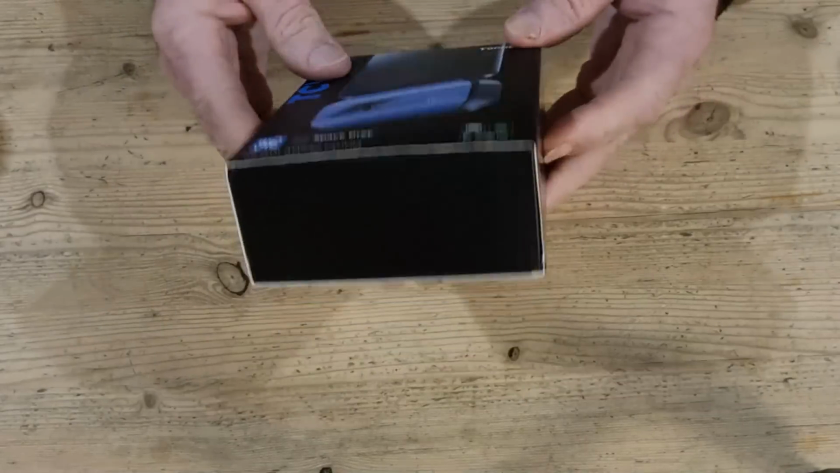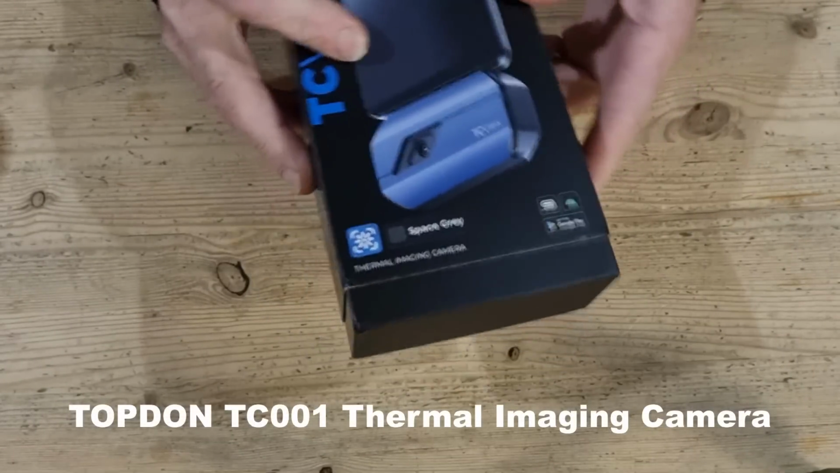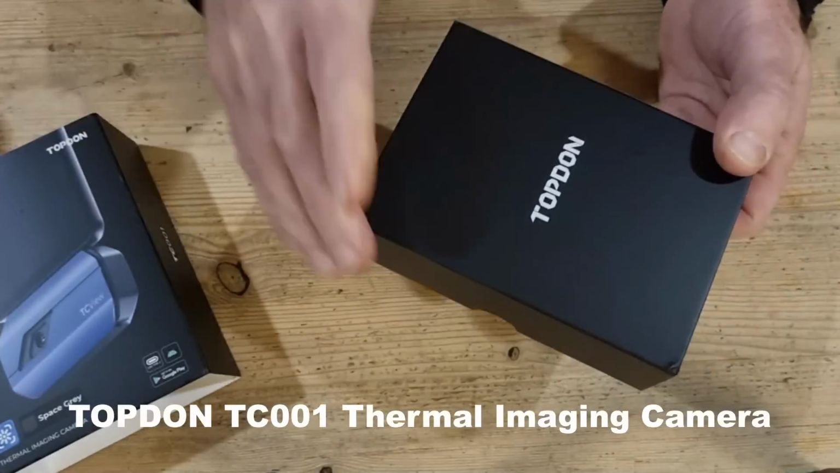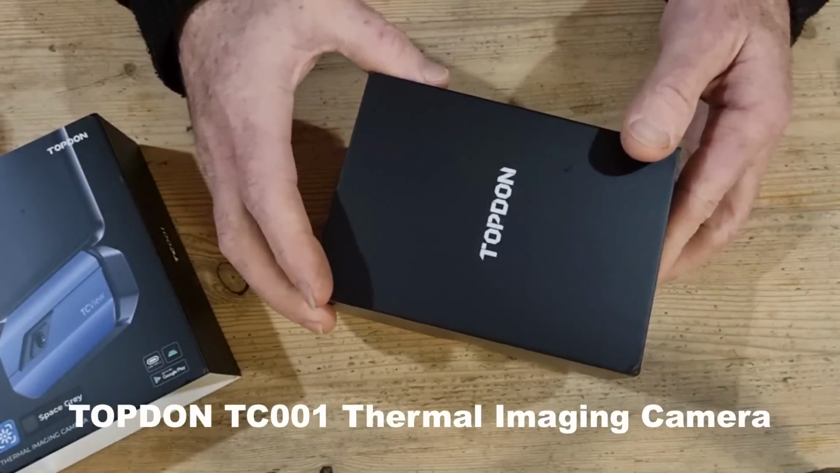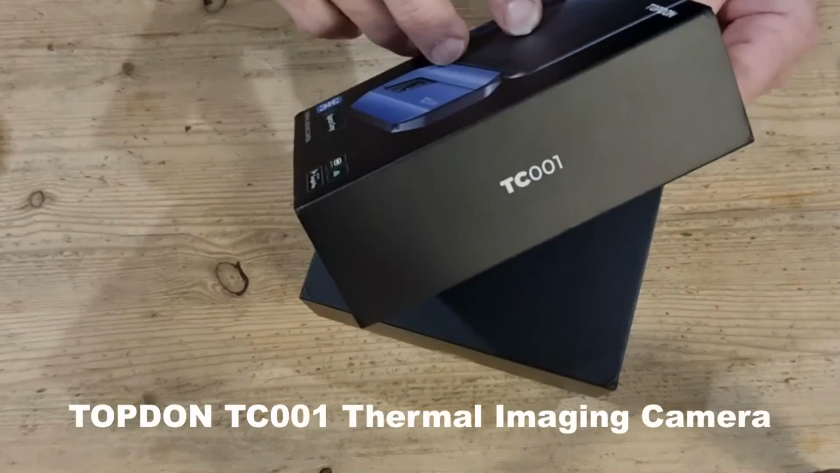So there it is. It did have shrink wrap on it. We've taken the shrink wrap off, so we'll have a look in the box. I've got Dawn sat by the side of me. So this is the Topdon TC001.